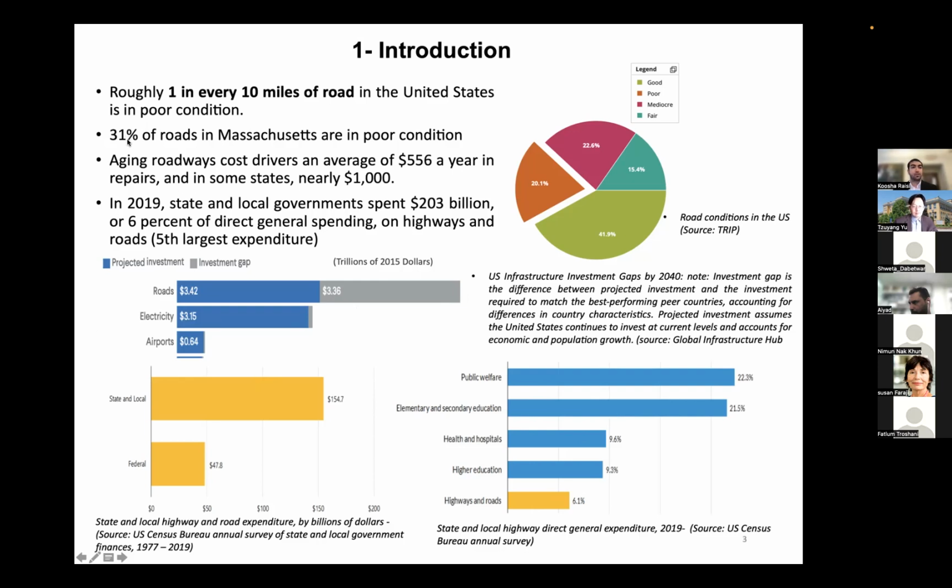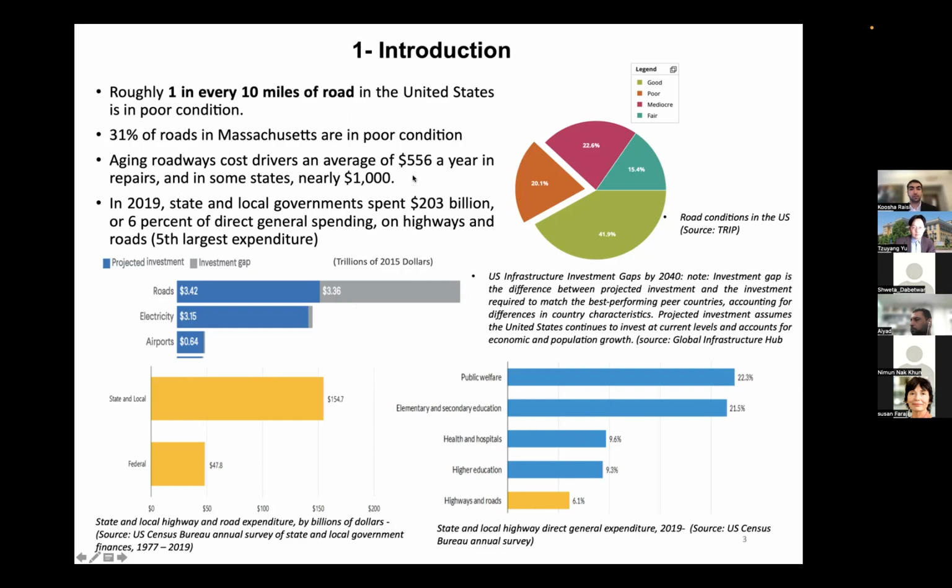And of course, 31% of all the roads in the Massachusetts Commonwealth are in poor condition. These aging roadways and infrastructure cost an average driver up to $556 per year in repairs, and in some states nearly $1,000.